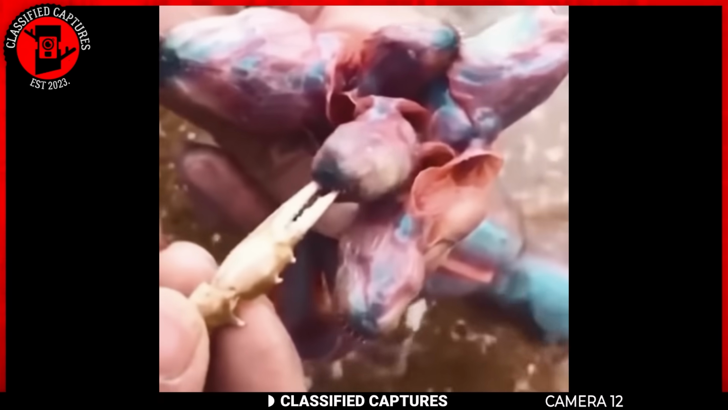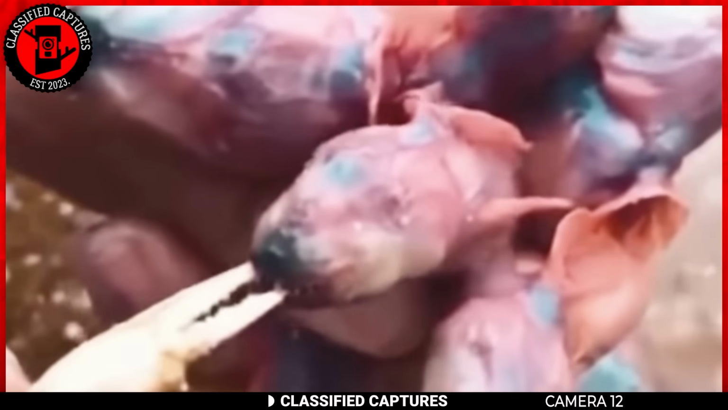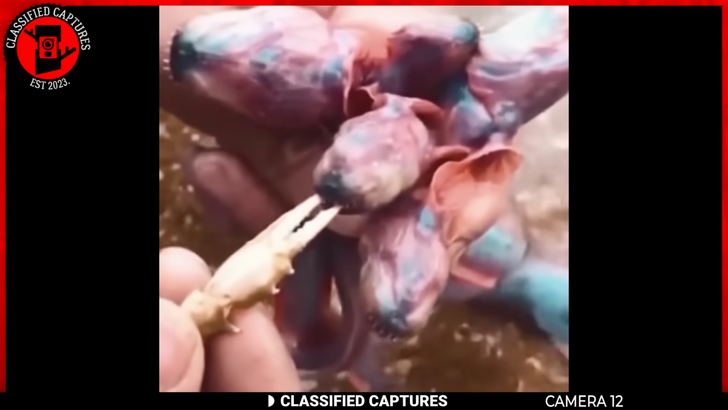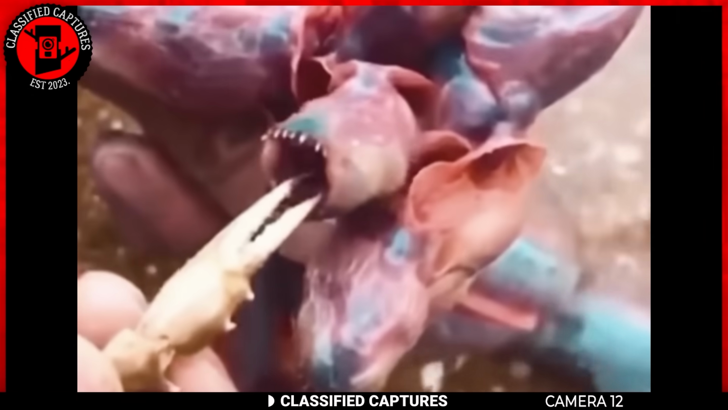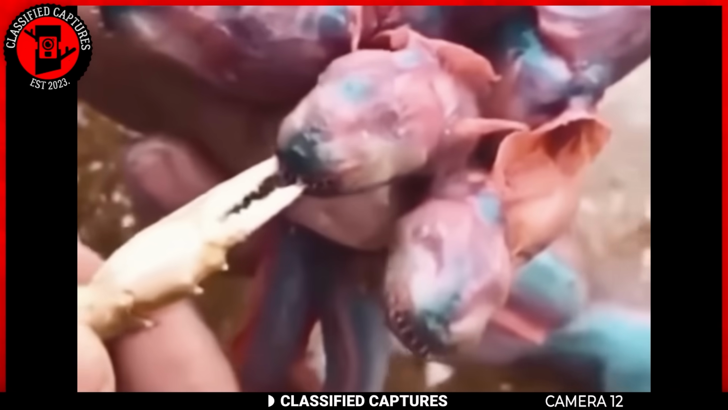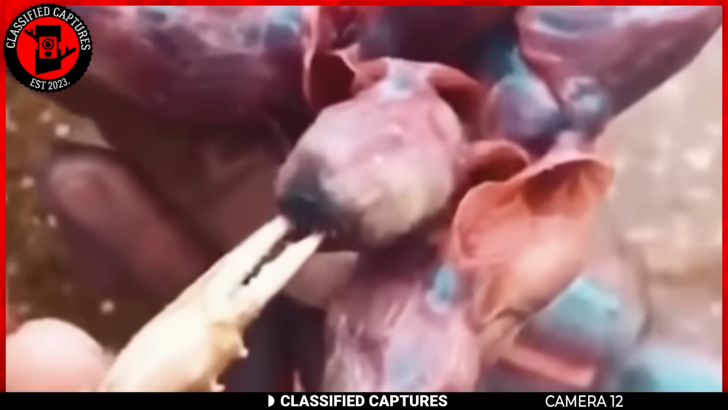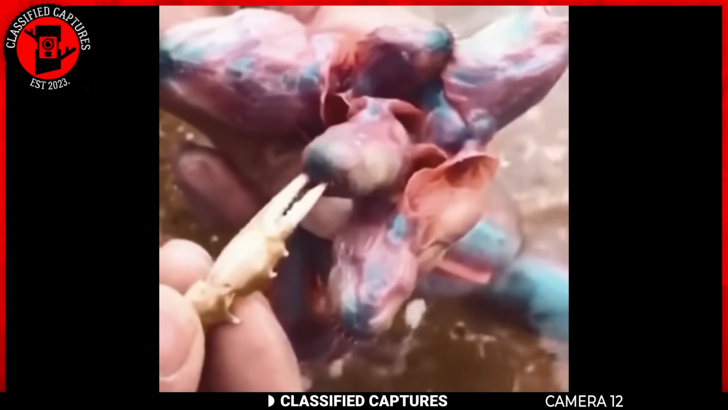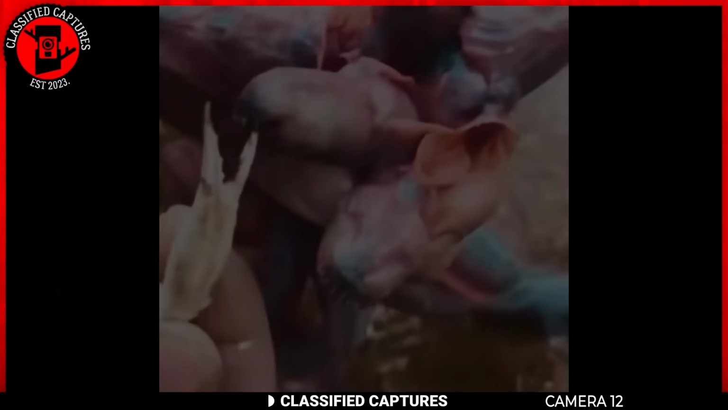Hold your breath for a moment as we unravel the mystery behind this seemingly nightmarish creature captured in the depths of the ocean. At first glance, it appears to be a creature with multiple heads, each with razor-sharp teeth. However, fear not, for the reality is far less sinister than our initial instincts might suggest. This eerie entity is, in fact, a collective of young Odontoblabus gobies.